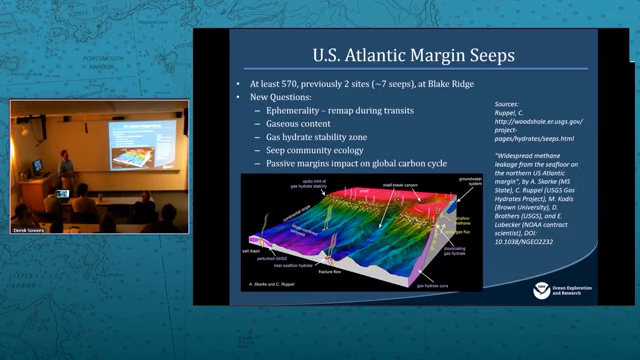I did want to mention a few efforts the ship has been focused on in terms of their scientific importance. One of those is really trying to use the multi-beam and the split beam capability to map seeps. These are gas bubbles emanating from the seafloor. On the Atlantic margin alone, the ship has found 570 seeps, or what appear to be individual seeps. Previously, there were 2 known sites, and these were pretty far south. So we're just expanding the understanding of seeps along the Atlantic margin.